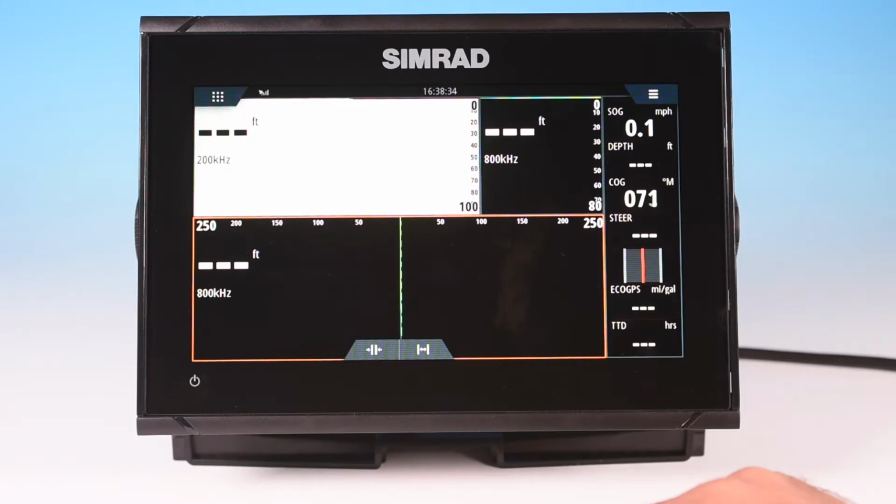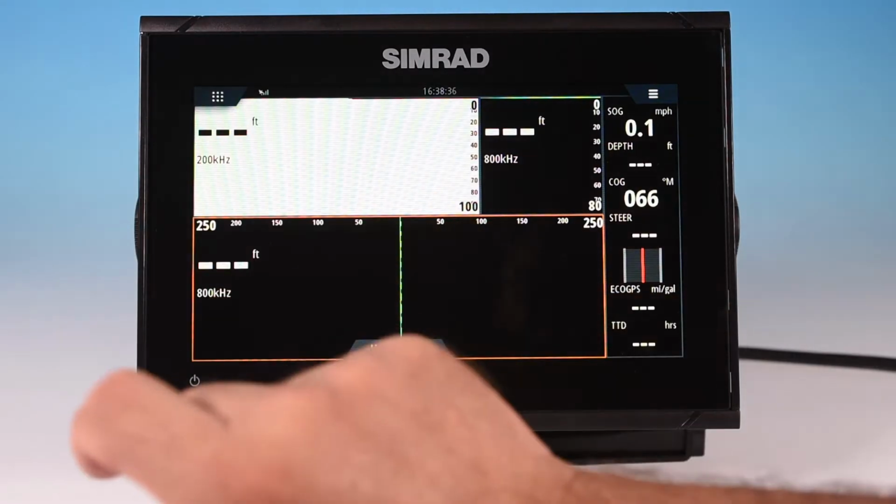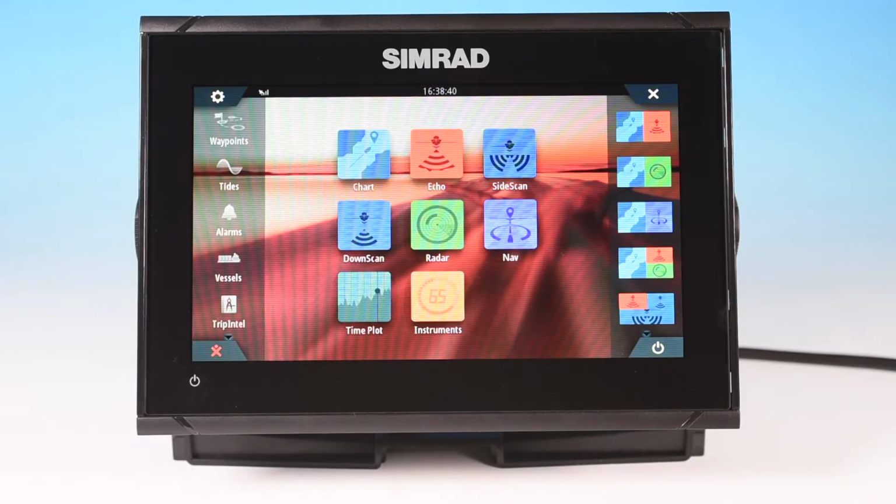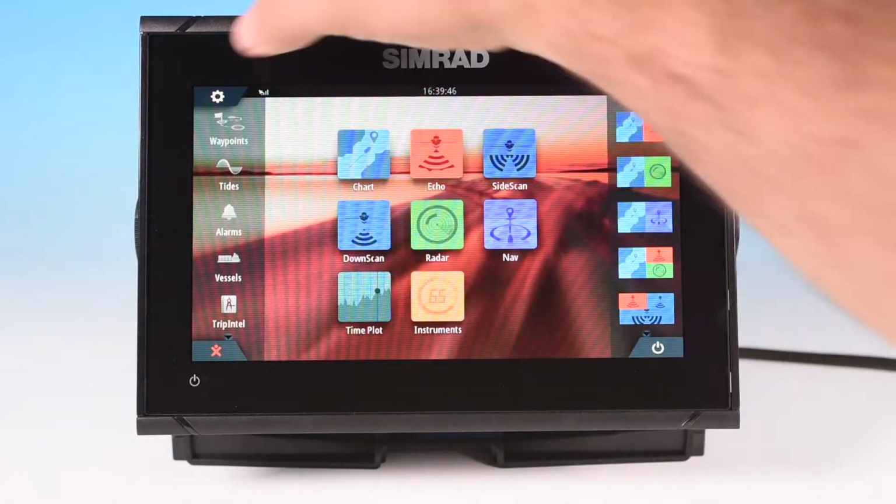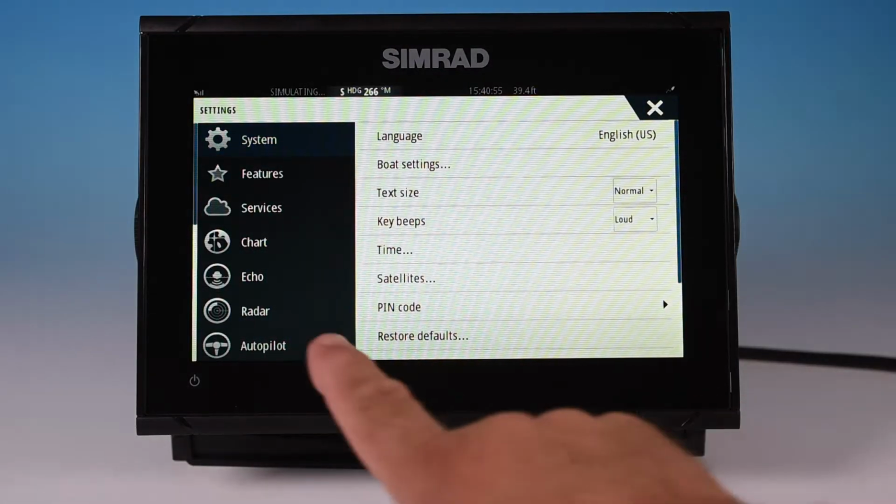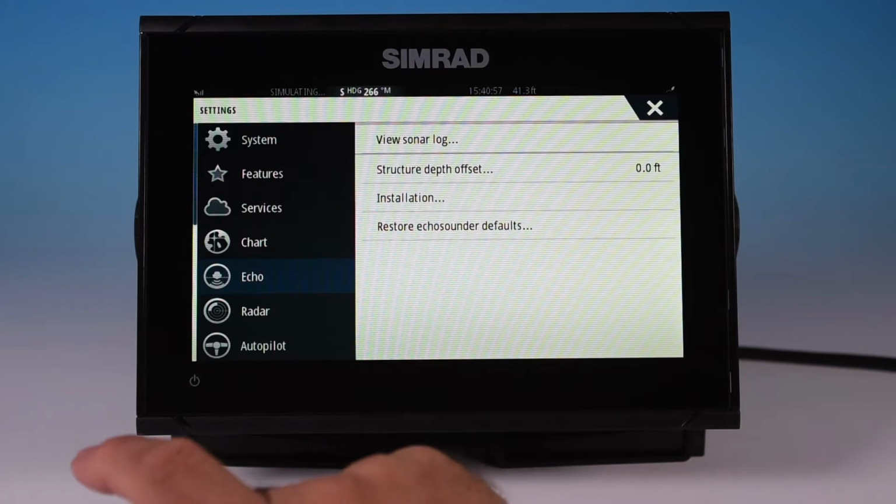Now the first screen we want to come to, we're going to hit that button over here. That will take us to our home screen. Now initially you're going to want to go into your settings, which is up here in the corner, so we'll press that button. And Echo is the one we want to look at.